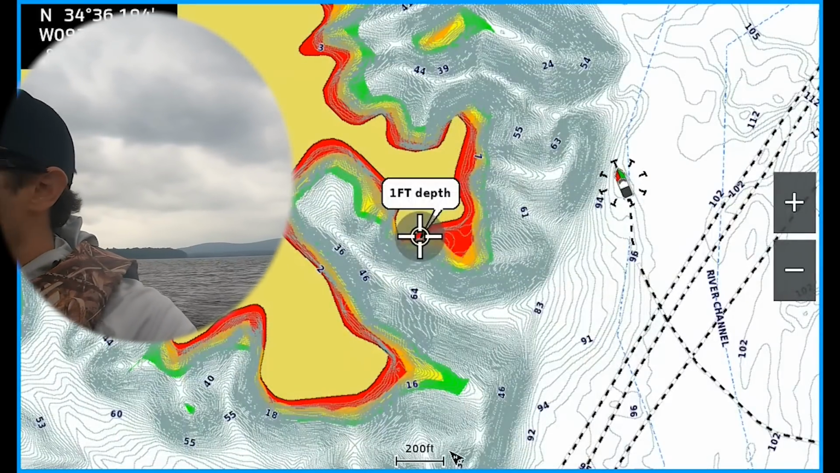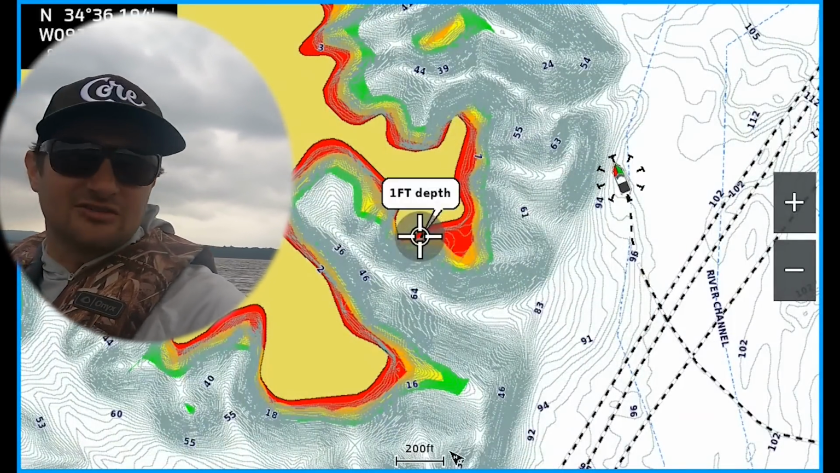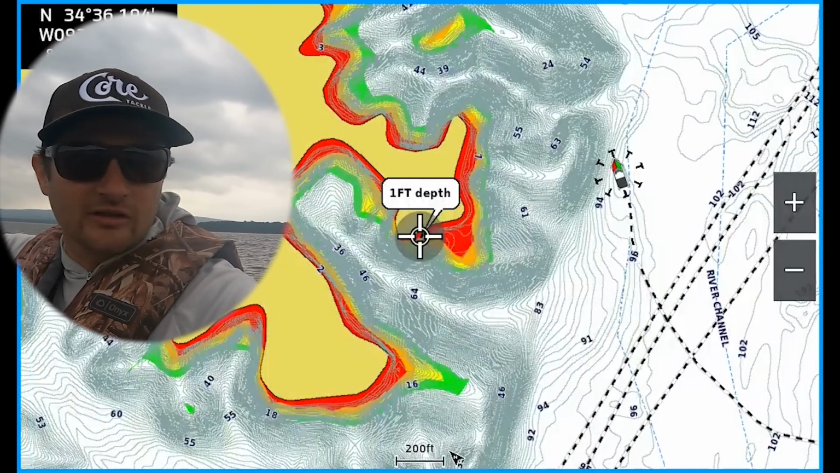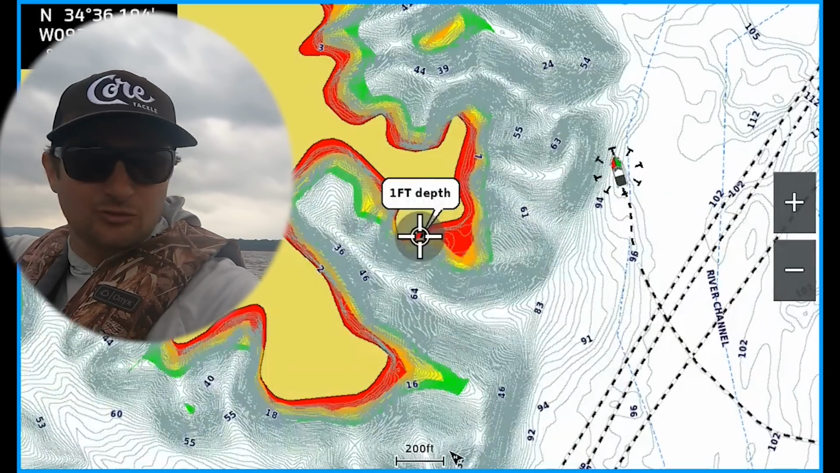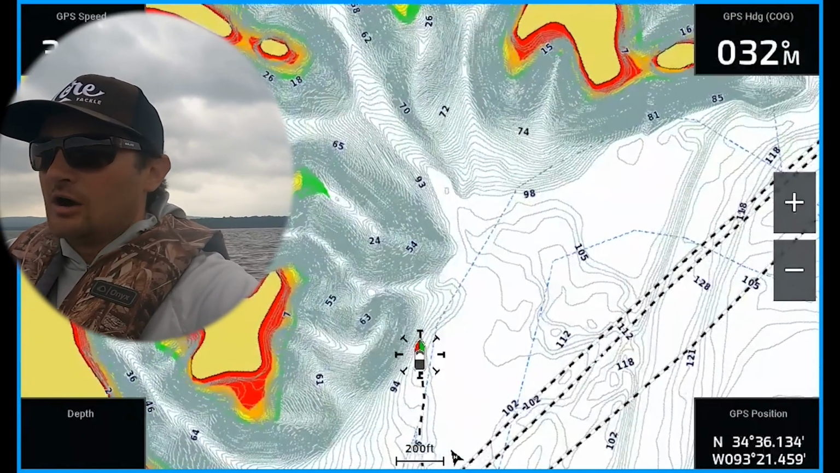So like over here, I already saw some bait fish, which is good. Like I said, you're not connected to my graph that has my down imaging and side imaging. I wish it could be, but I don't have Active Captain in this, or a card in this one. Just realize that. So maybe next time. But you guys seeing it right there of where we're about to go.